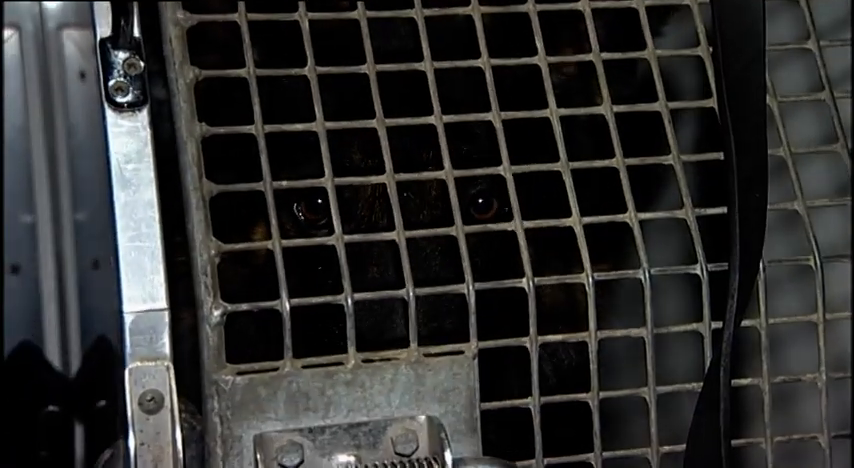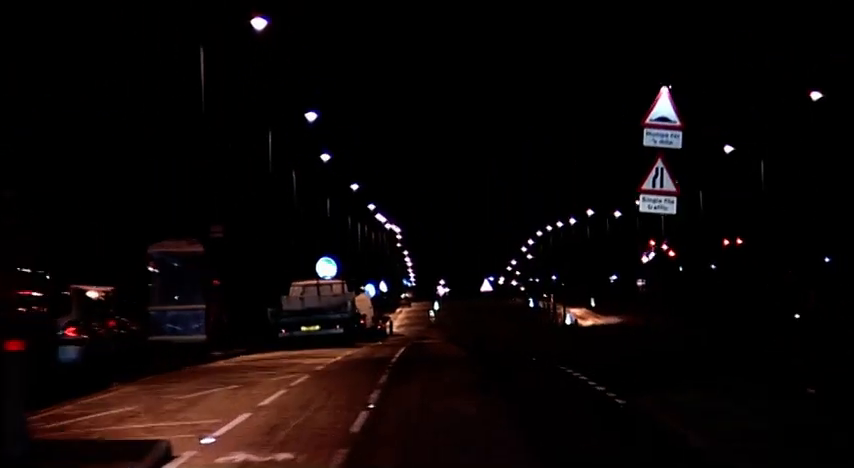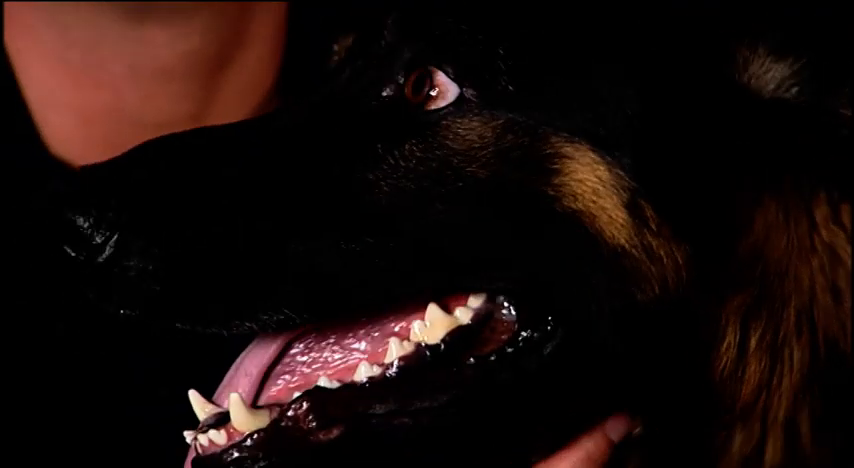35 miles away, in Pontefract, another dog team has been called into action. 155. 155, got a report of someone breaking into a van on horse there in the centre of Pontefract. 120. More thieves at work.